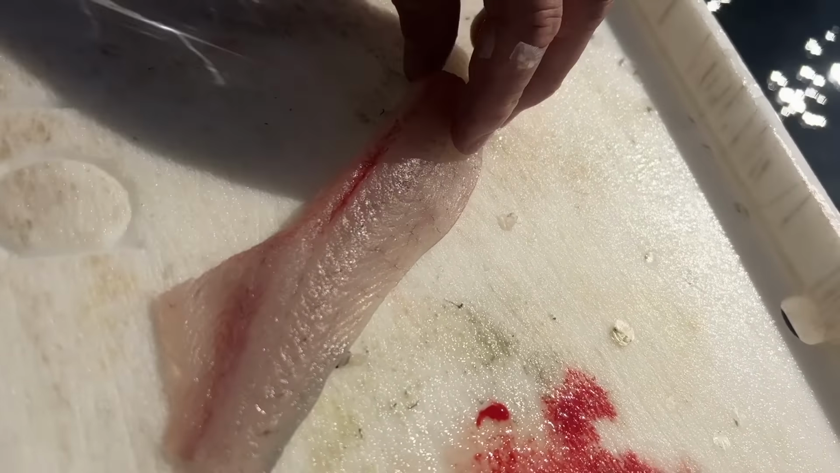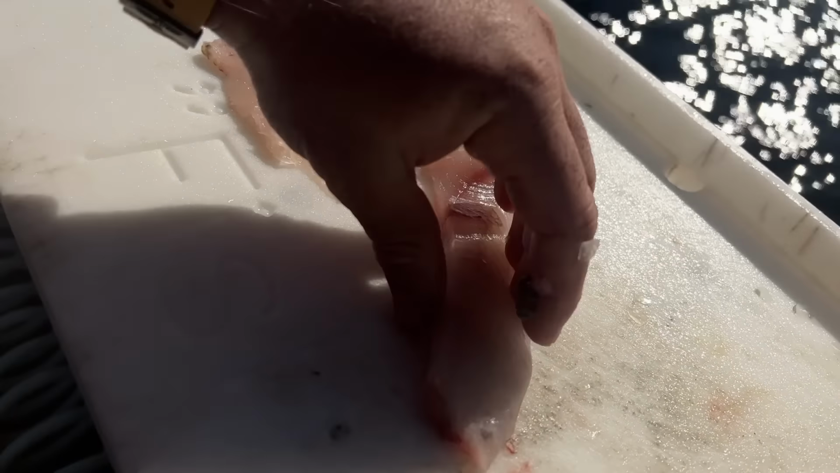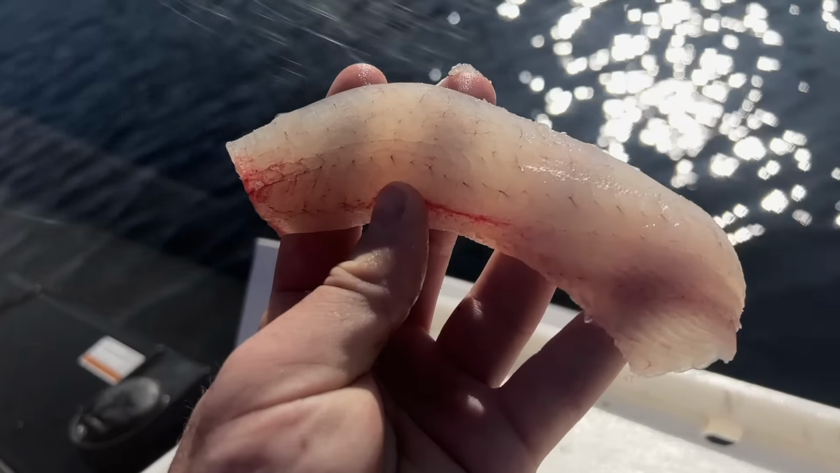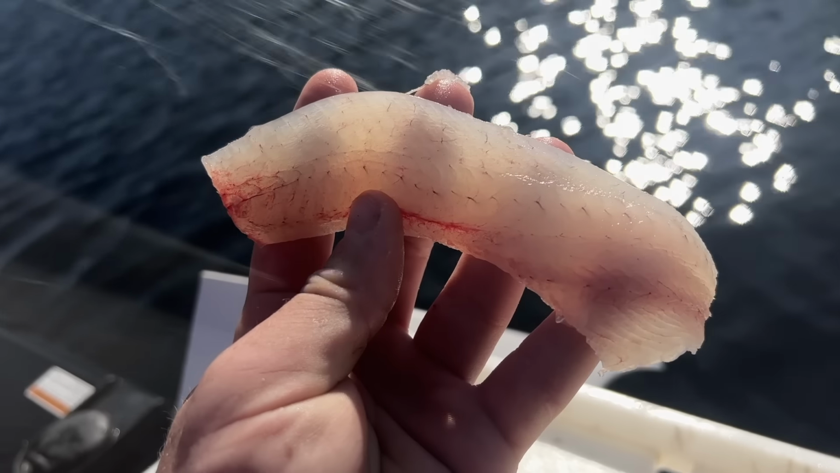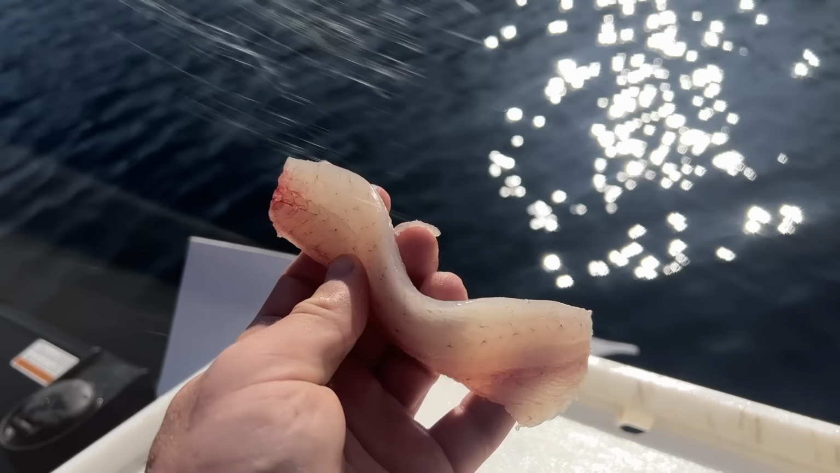Come right out. I can feel completely boneless. Now that is a beautiful crappie fillet. You can see the meat. It looks almost like a mixture of walleye and grouper. And they are so delicious.